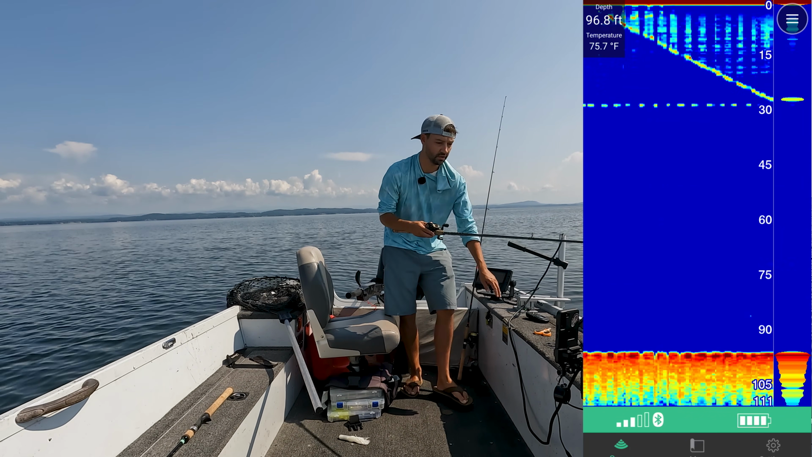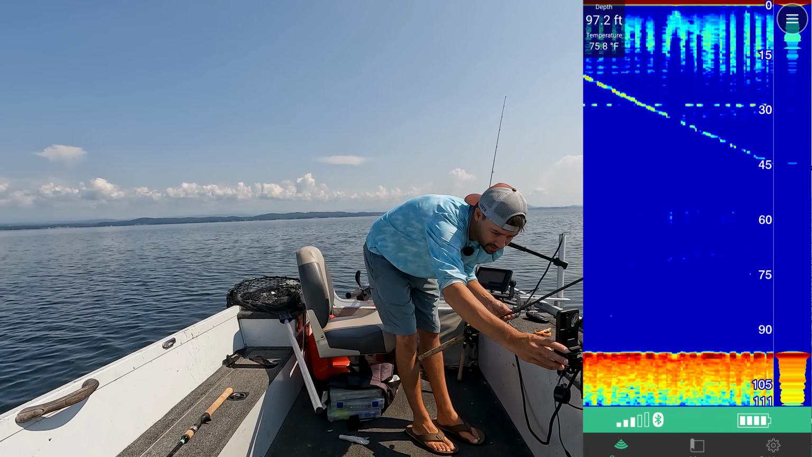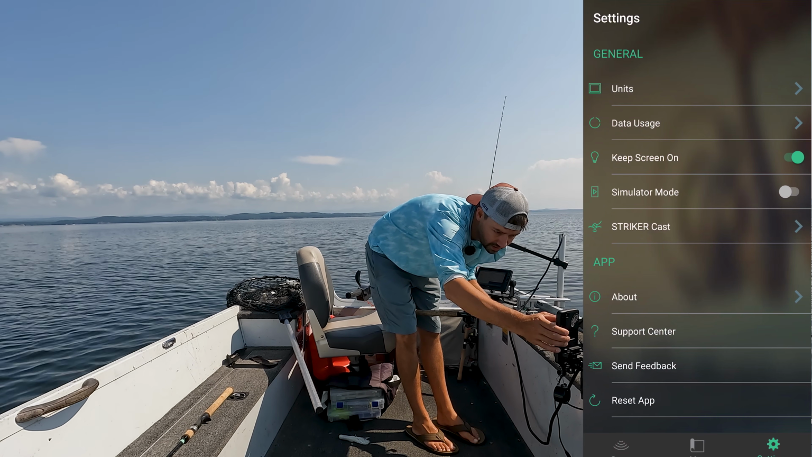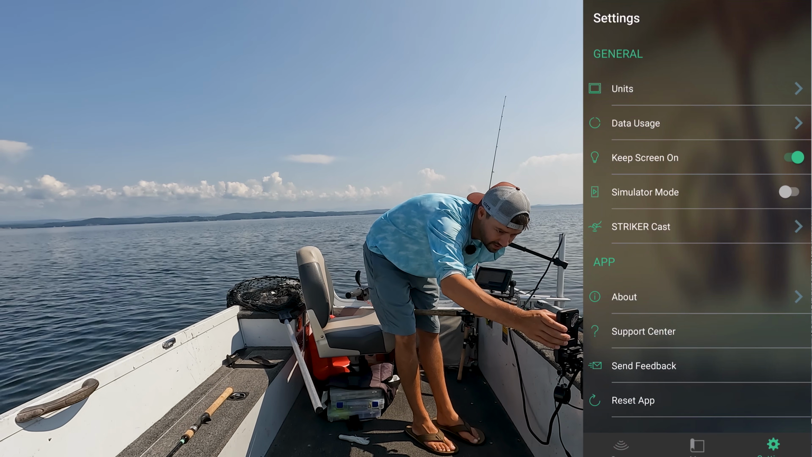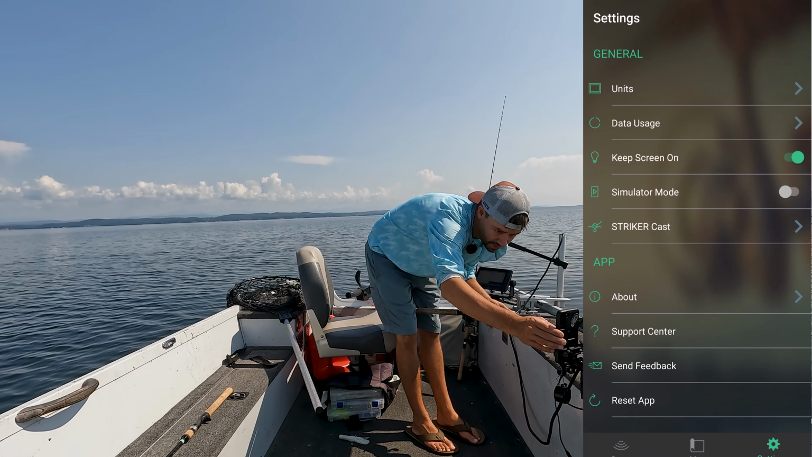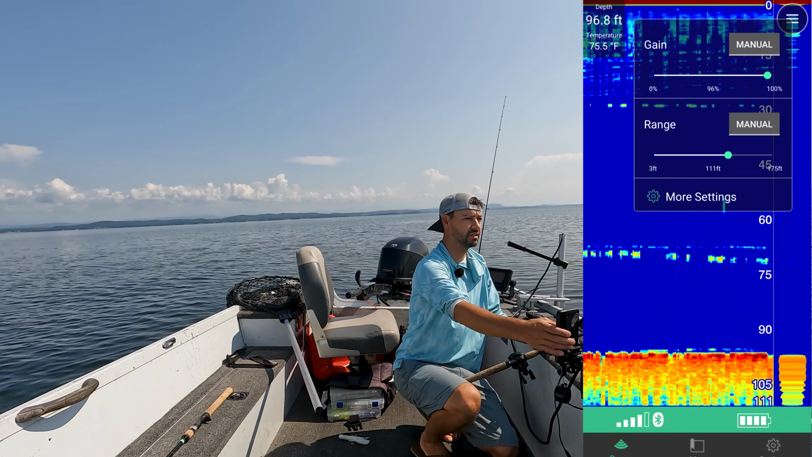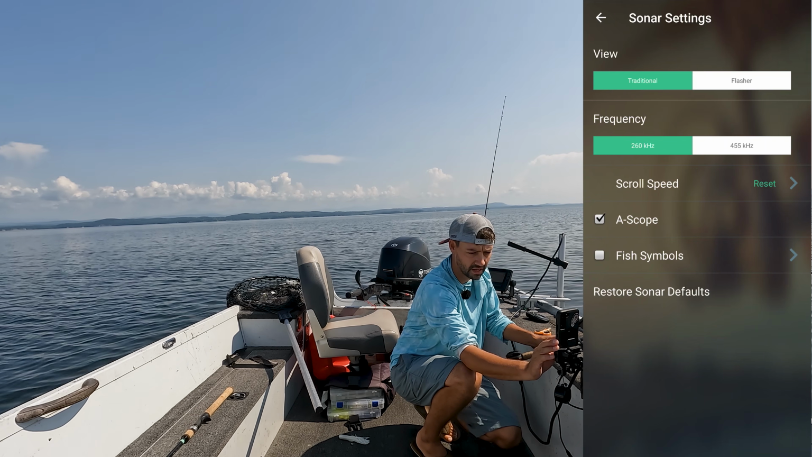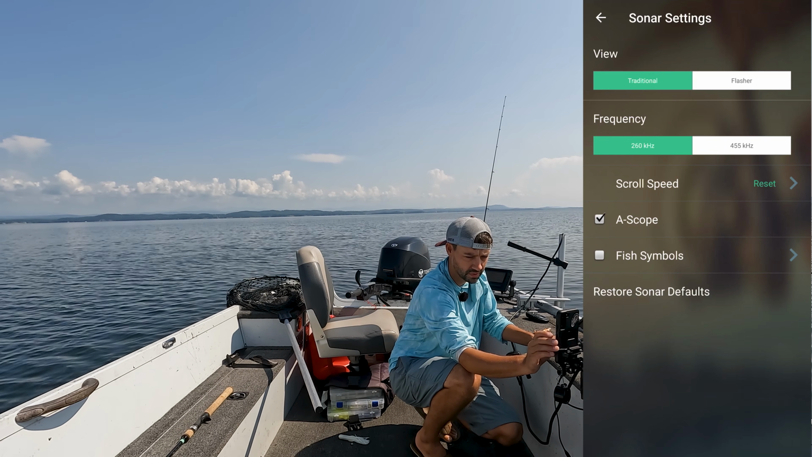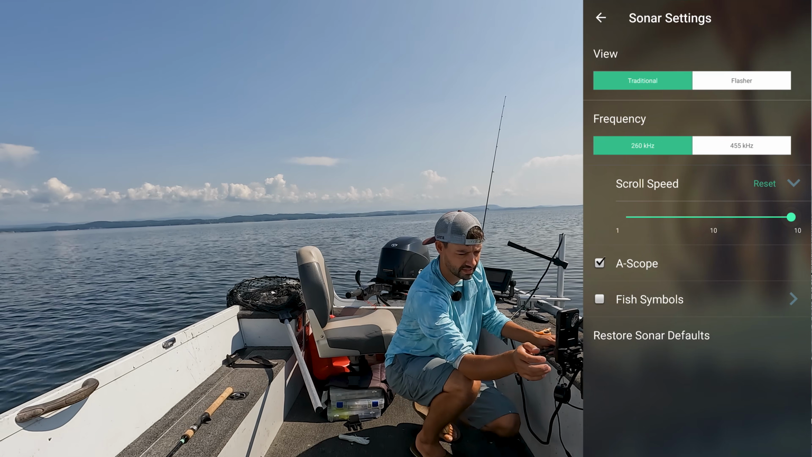What you're looking at is my jig going down. I've done a couple of things to the screen here. Settings, units, that's fair, sonar, that thing's right in my way. I put it on manual, and I have my frequency set to traditional, 260, and then I have a scope on, and scroll speed I want cranked all the way up, just like I always teach you guys.